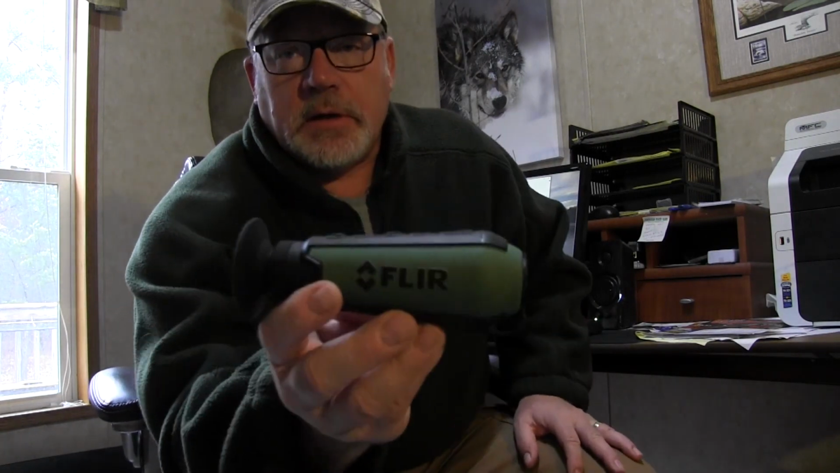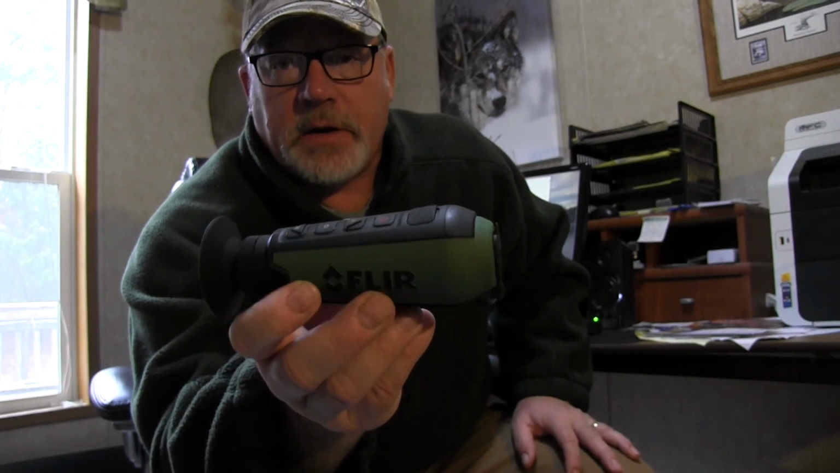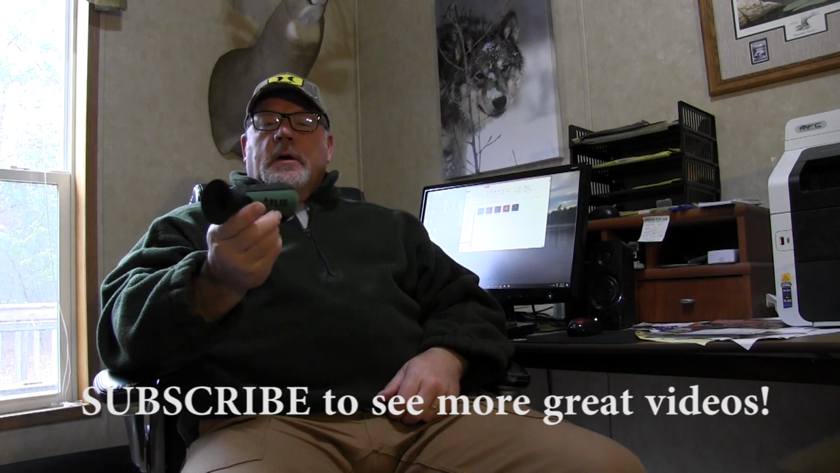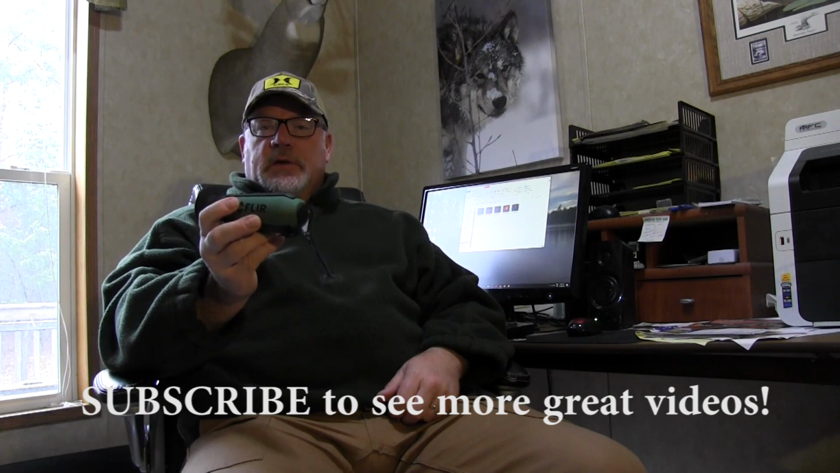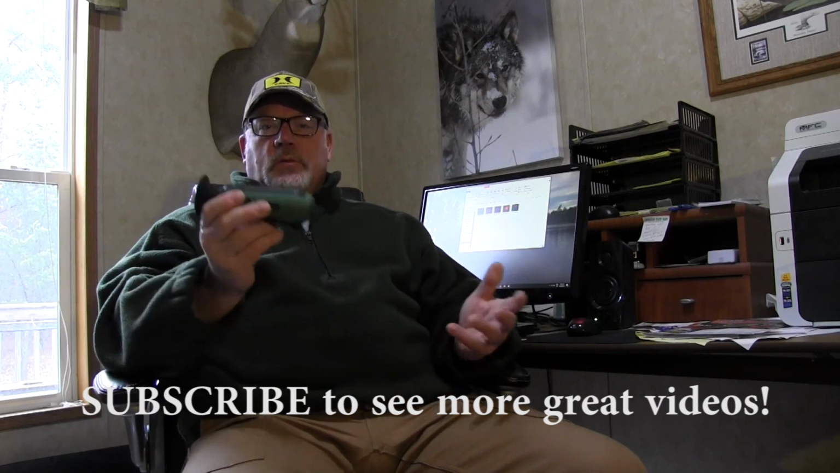For example, let's say you're in a tree stand in the dark before daylight and you hear a noise behind you. Is it a squirrel or is it a deer? Well, you turn this thing on and look, and you'll know if it's a squirrel or a deer because you can see it through this. The FLIR Scout TK is the specific model of this. It takes both photos and video, or you can just observe through it. So it's pretty neat, a great experience for me, just getting this thing and already making good use of it in an instance where it really helped.